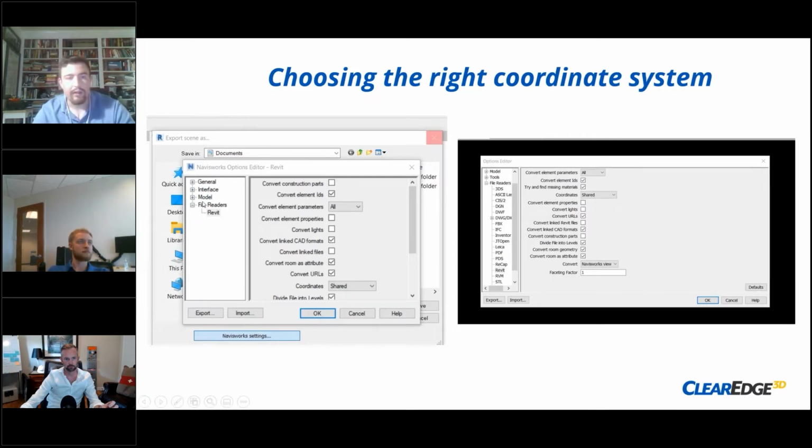here inside of file readers, there's a little setting down here called coordinates. This is where you can define the coordinate system that the NWC is going to be exported. For that, instead of using the project internal, we'll use the shared coordinate system. If done correctly, when you use that shared coordinate system and plop that into Navisworks, assuming the point cloud itself is also on control, everything should come correctly aligned and you shouldn't have to do any manual transforms whatsoever. You should be sitting nice and golden right there.